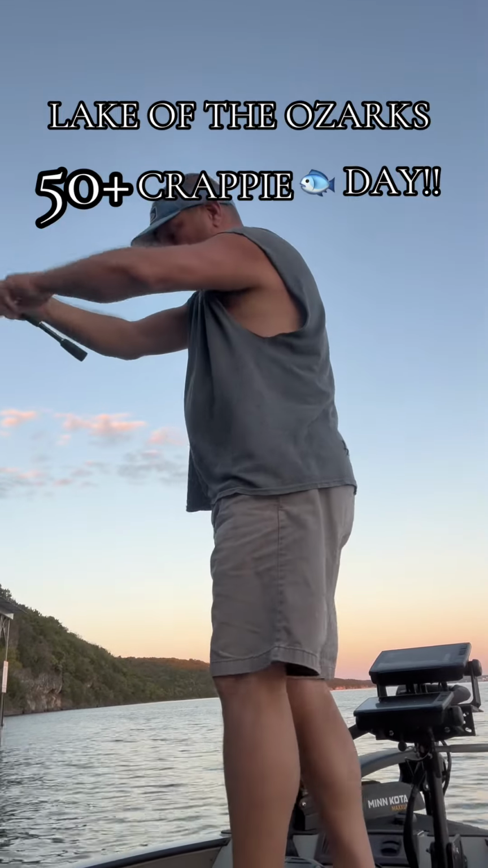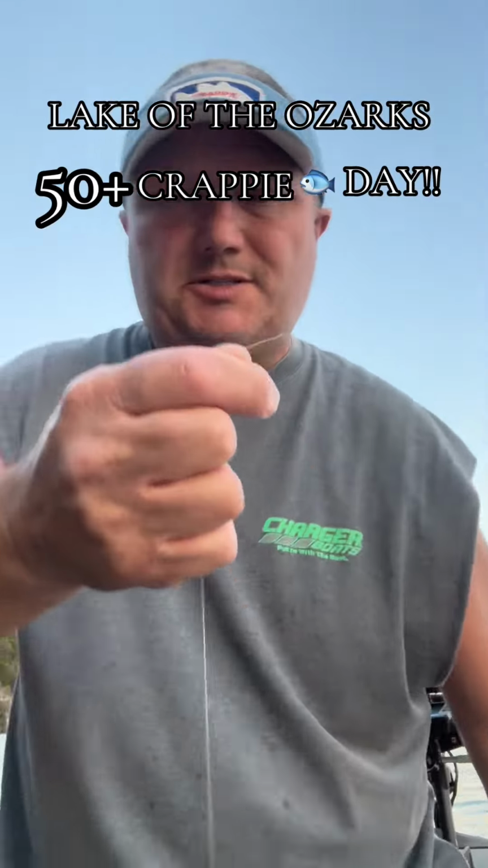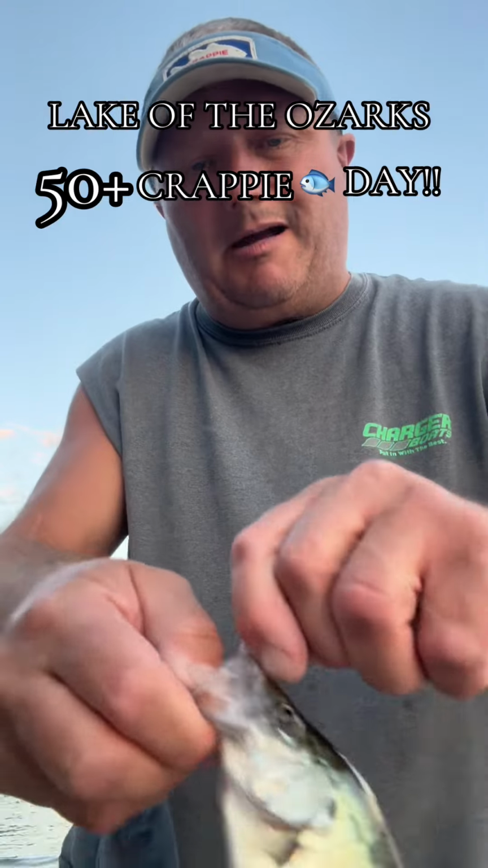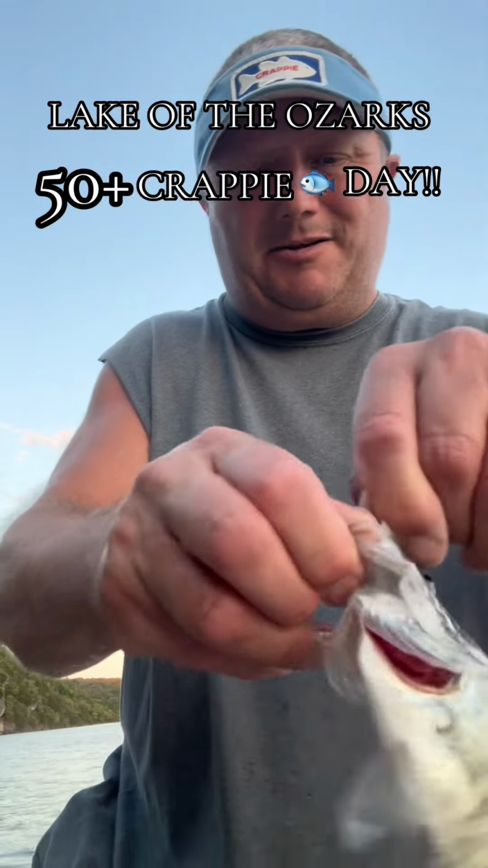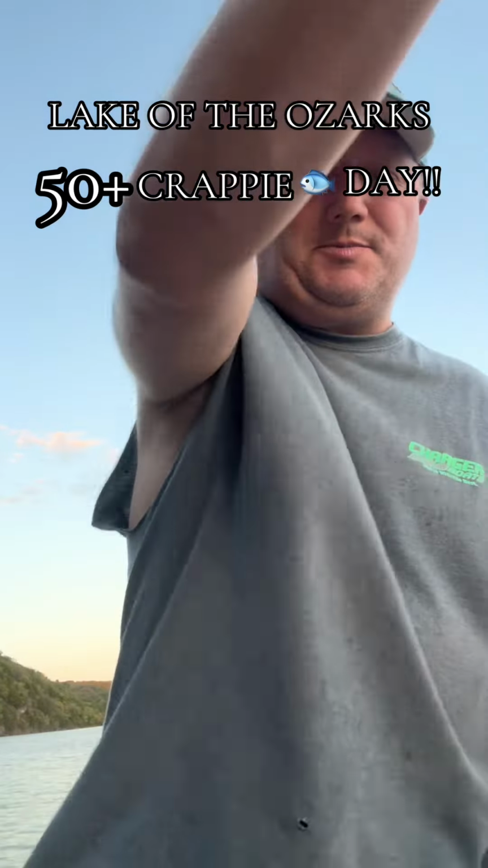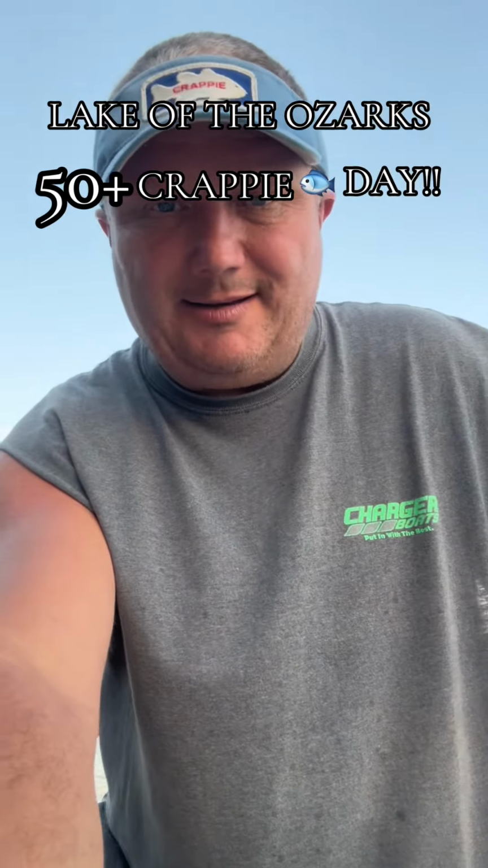Wow. These aren't real big ones, but it's just a little offshore, like a rock pile, and there's just a ton of crappie, and I'm watching my jig come down, and they all come at it at once. It's pretty crazy. This spot you'd never find without Livescope, so I guess I'm glad I got it.